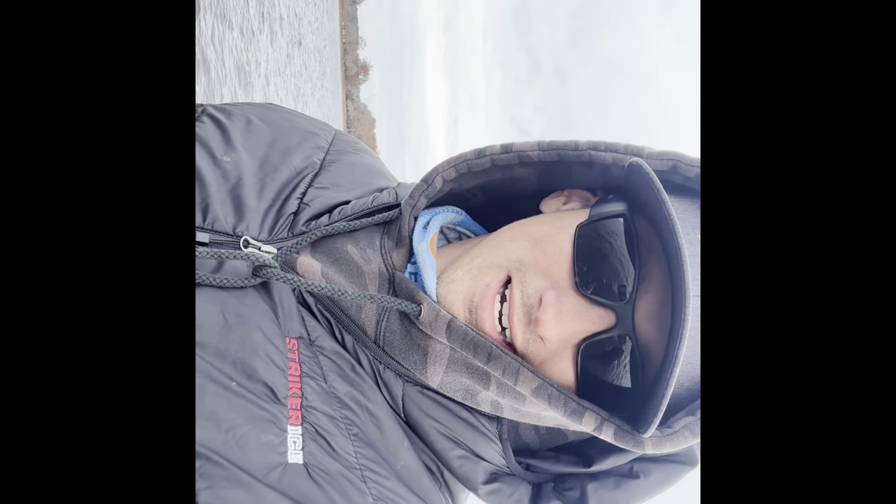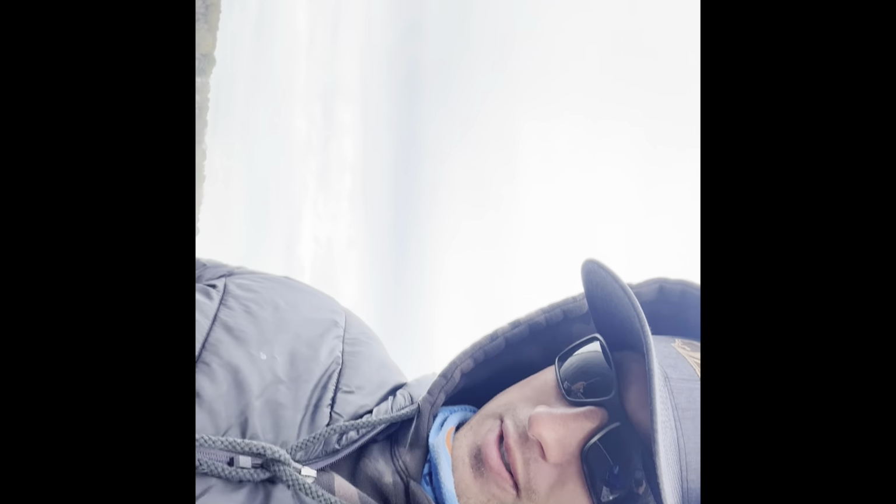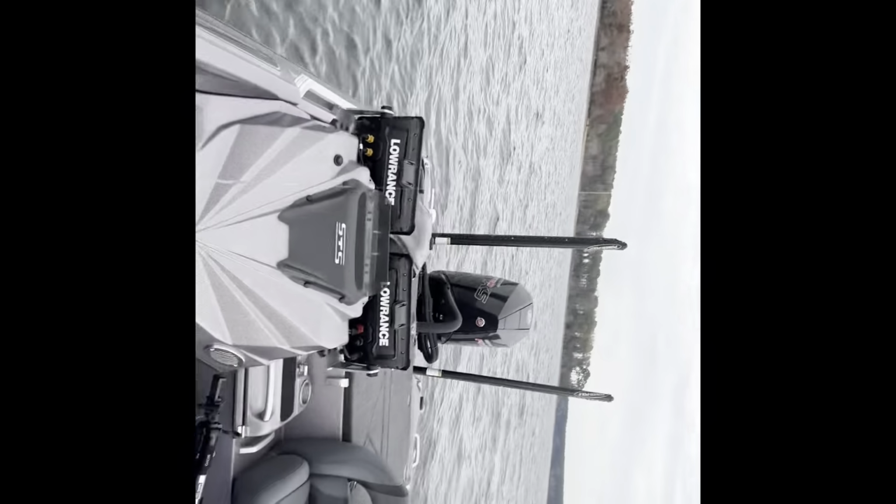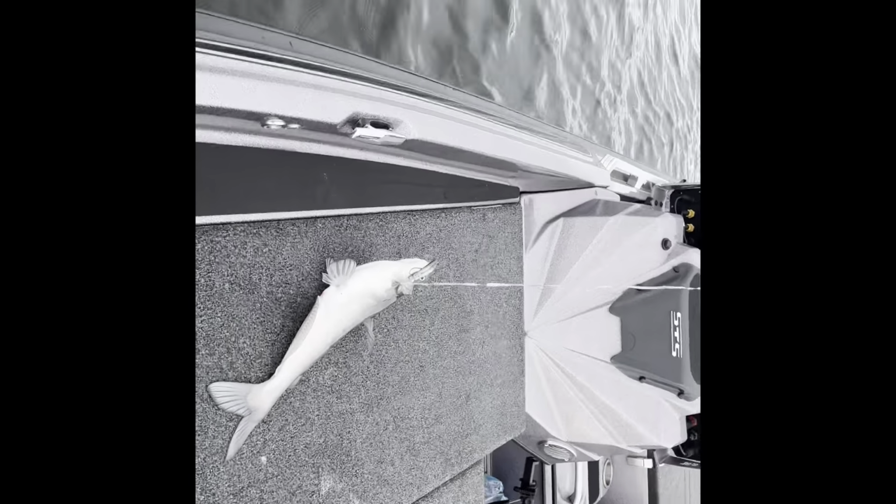All right, my leg had been falling asleep from doing all this idling. A little windier today. I found one on this active target out there, sitting right in the middle of the water column, over 20 foot of water. Look at that. Catfish. Live scoping catfish out here. Look at that.